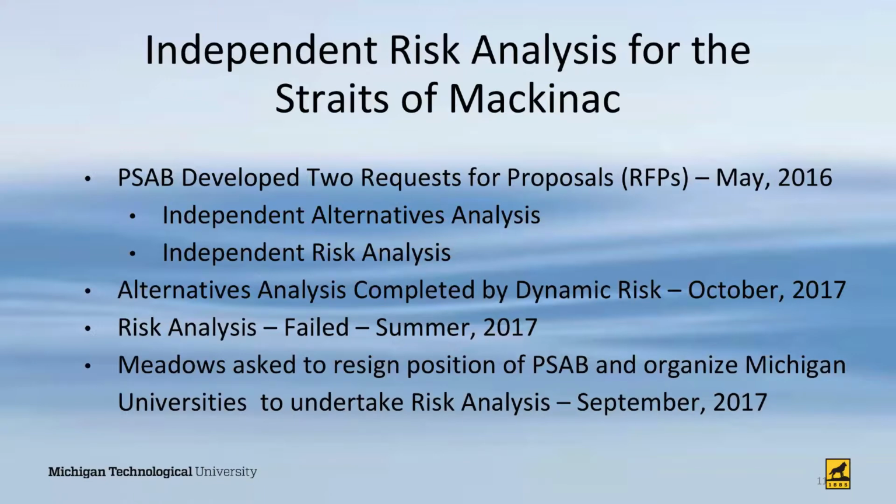The governor suggested to the Pipeline Safety Advisory Board that I resign my position representing Michigan universities and organize those universities to undertake the risk analysis. And that's indeed what happened. Pipeline Safety Board, with the absence of myself, voted unanimously to have that happen.